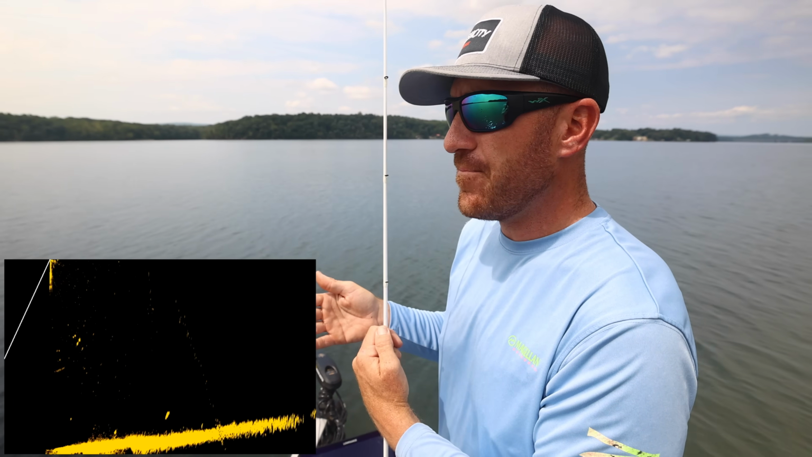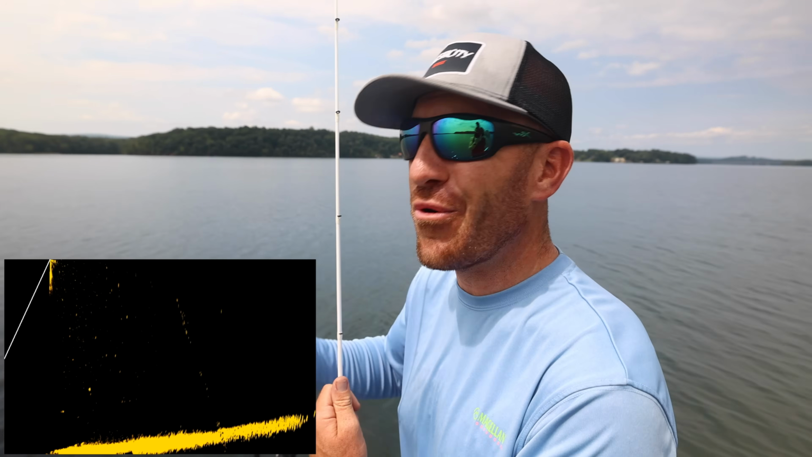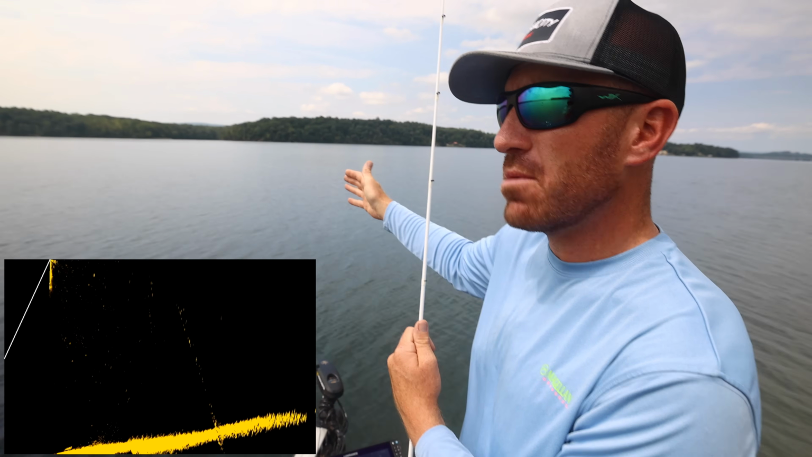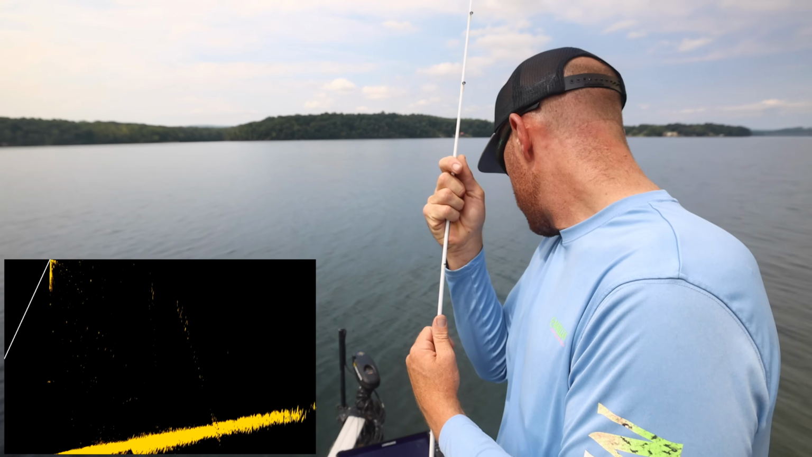In addition to that, obviously the rougher it is outside and the more wind you have, the harder it is to see what's really going on and what's really happening. I'm going to slide out here real quick. I'm going to show you some shallow water and see what it looks like around that zone.